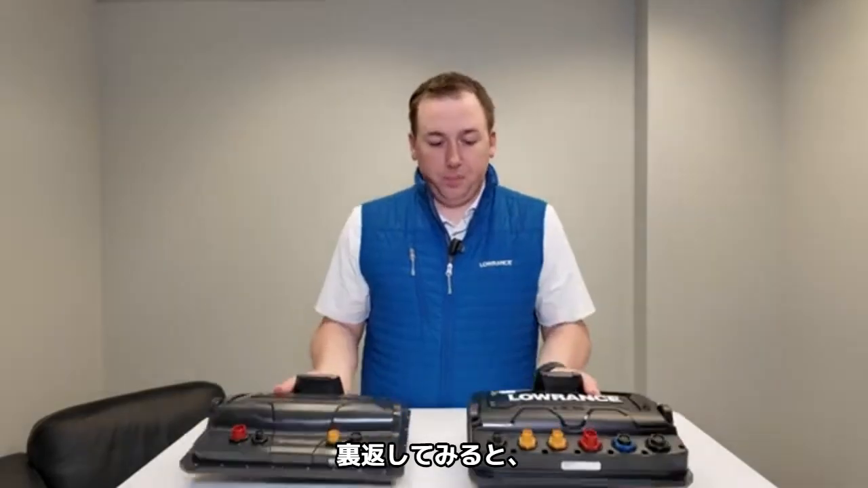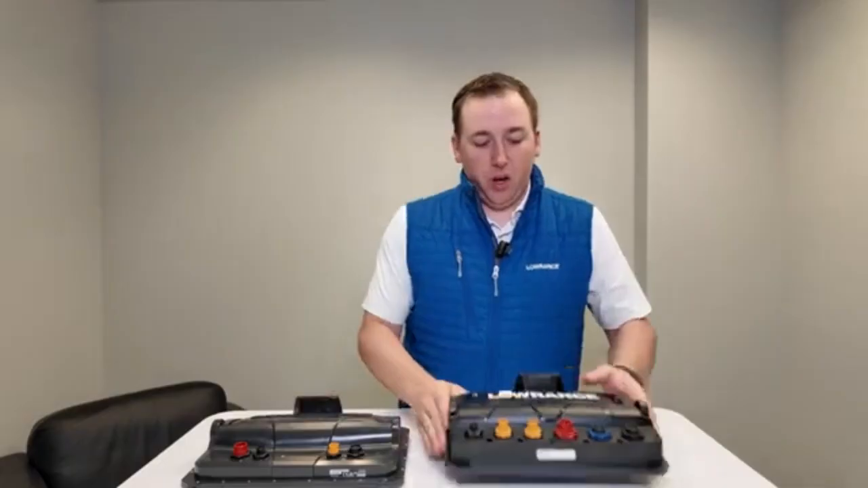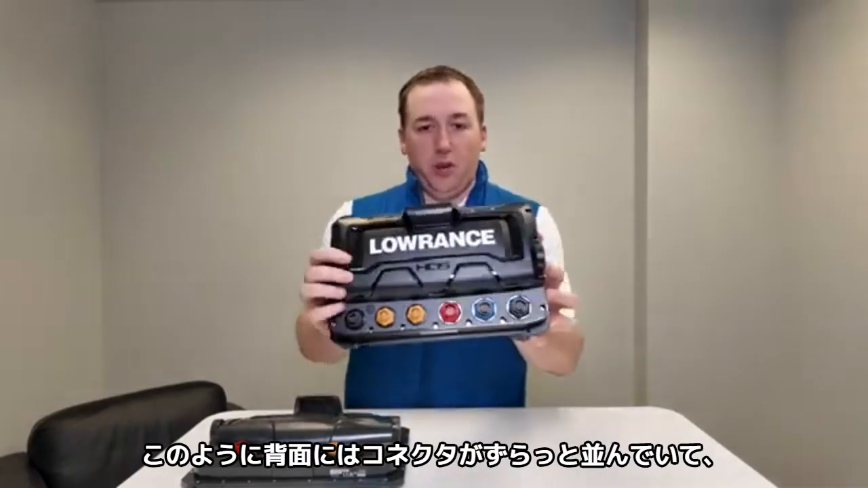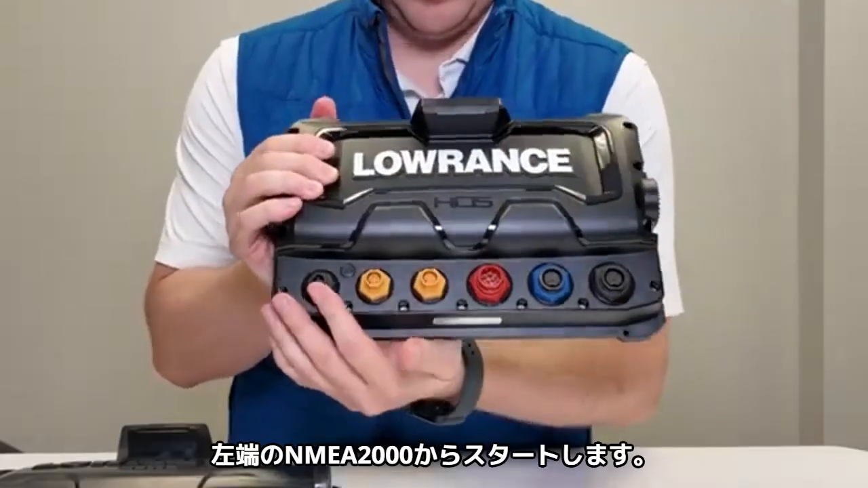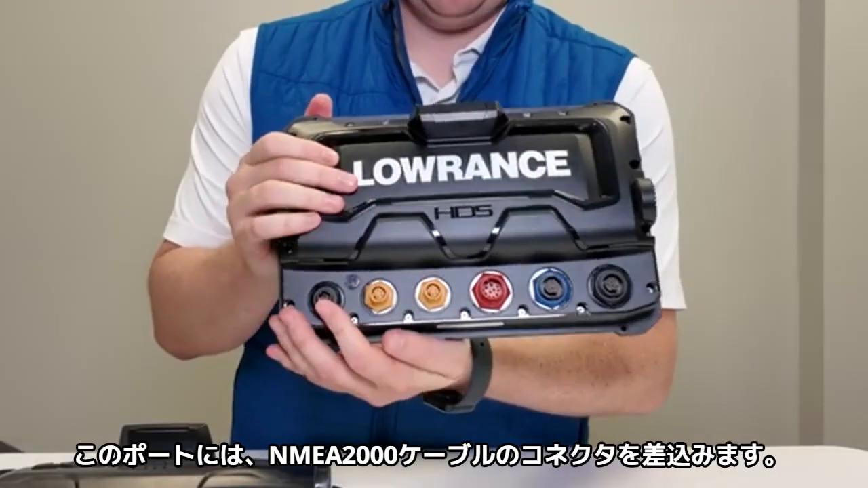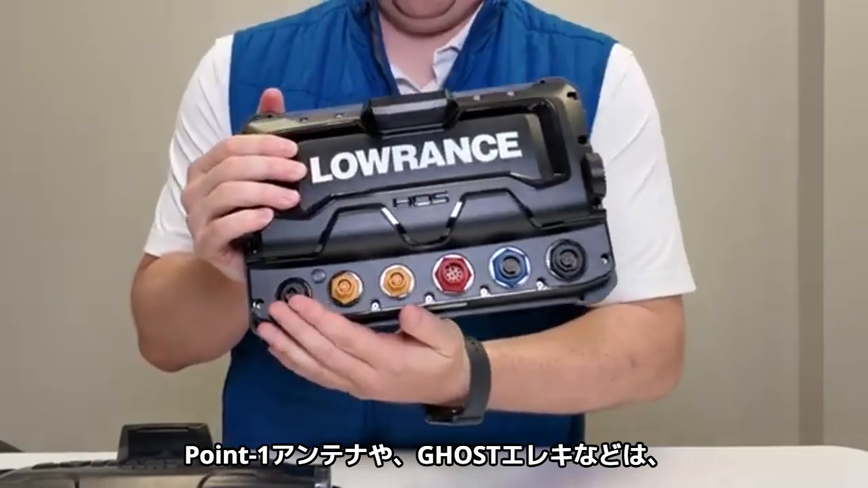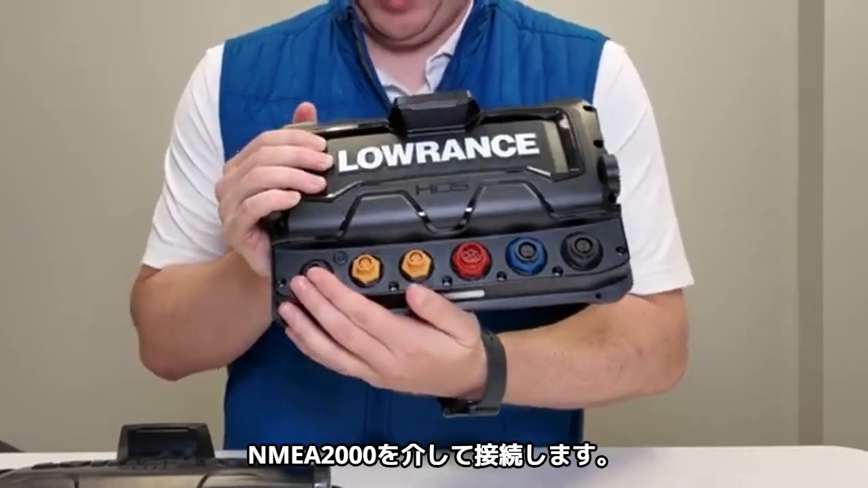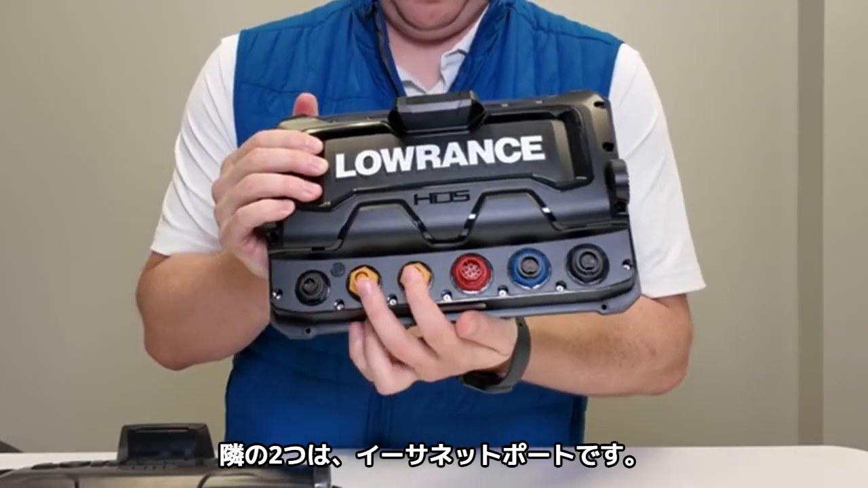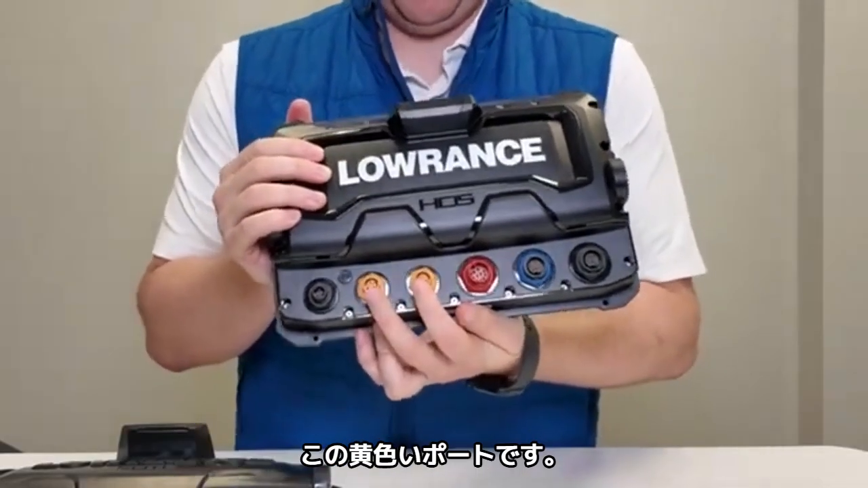So if we flip them over, you'll notice quite a different setup in the connectors here. So I'll show you this HDS first. So here you have all of these different connectors on the back that do a lot of different things. So we'll start on this side with NMEA 2000. So this is how you're going to plug in a NMEA 2000 backbone if you've got a Point-1 antenna or a Ghost trolling motor, things like that. All of that will come in through NMEA 2000. Then we have 2 Ethernet ports. So all screen sizes of HDS Pro have 2 Ethernet. So that's these yellow ones here.